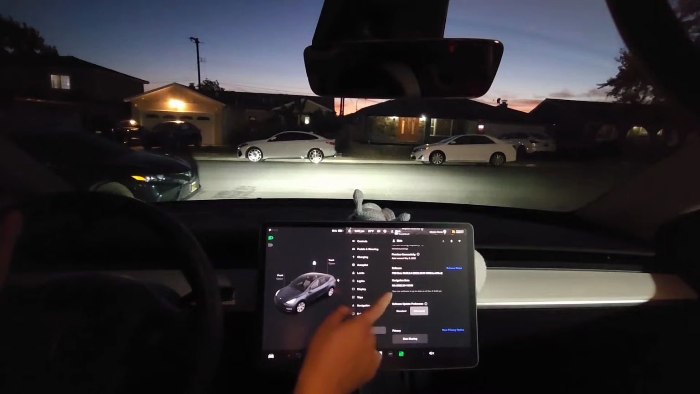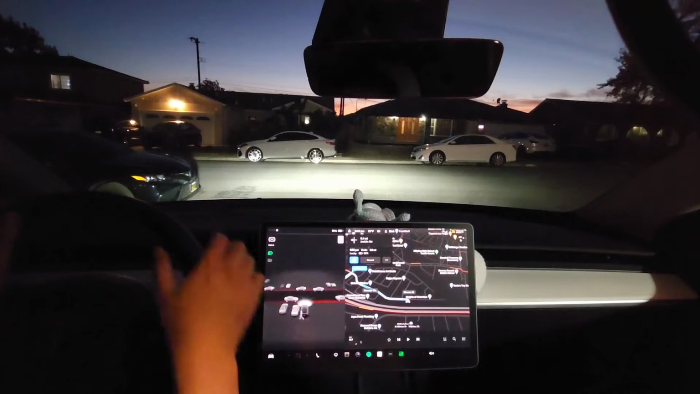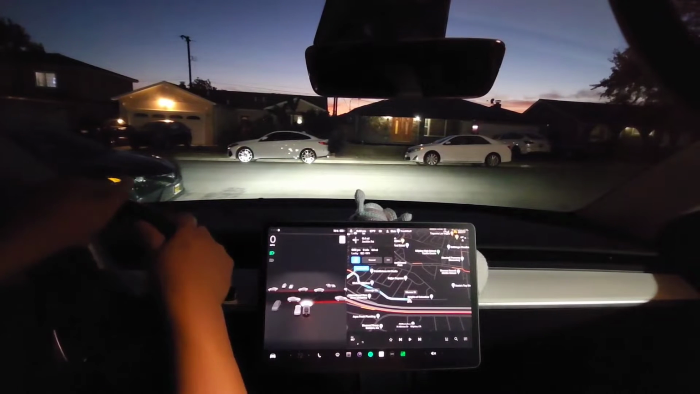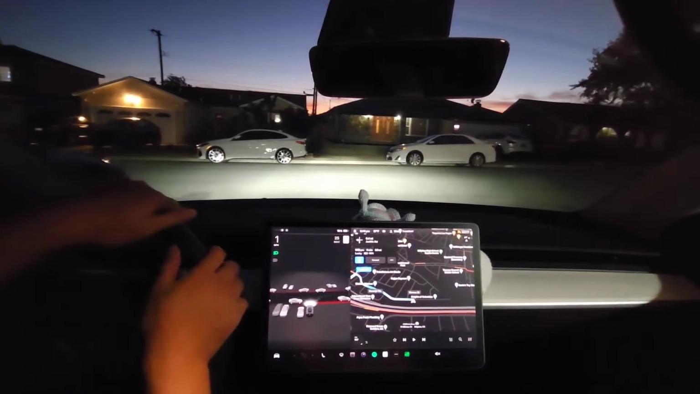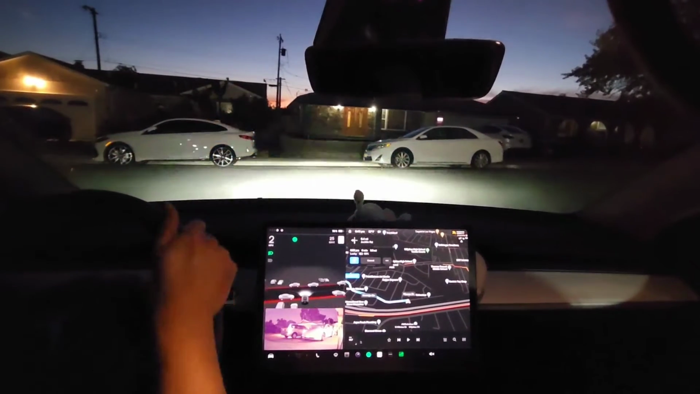Alright, so we're going to be testing out full self-driving FSD beta 10.69.2.4. Let's go ahead and see how it does. Alright, so I'm going to pull off into the road. Obviously, we'll have to wait till we get the steering wheel.